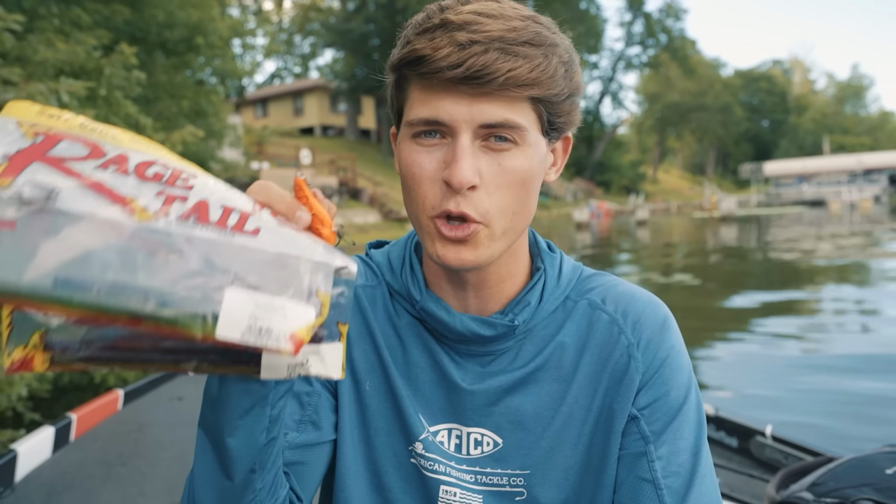And so now that you know what kind of grass to look for and what type of lures to throw around that grass, I say we get back out on the water and show you guys a few fish catches from some offshore grass that we marked waypoints on. Let's get out there.